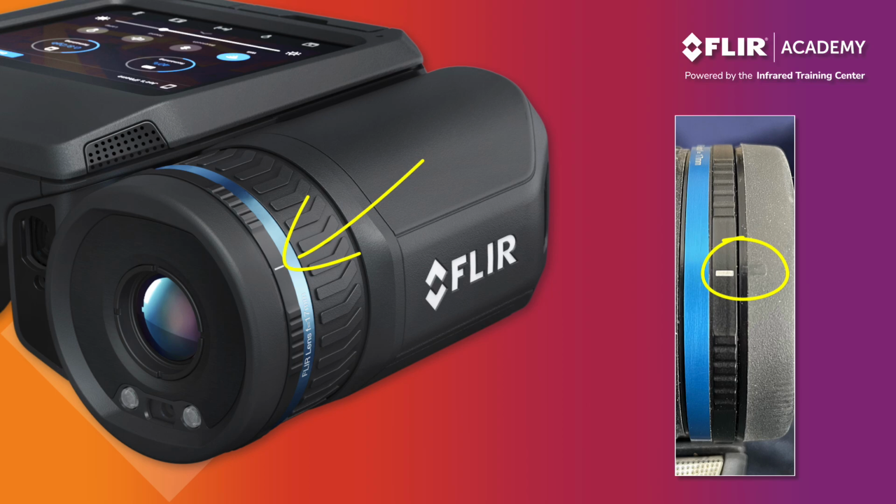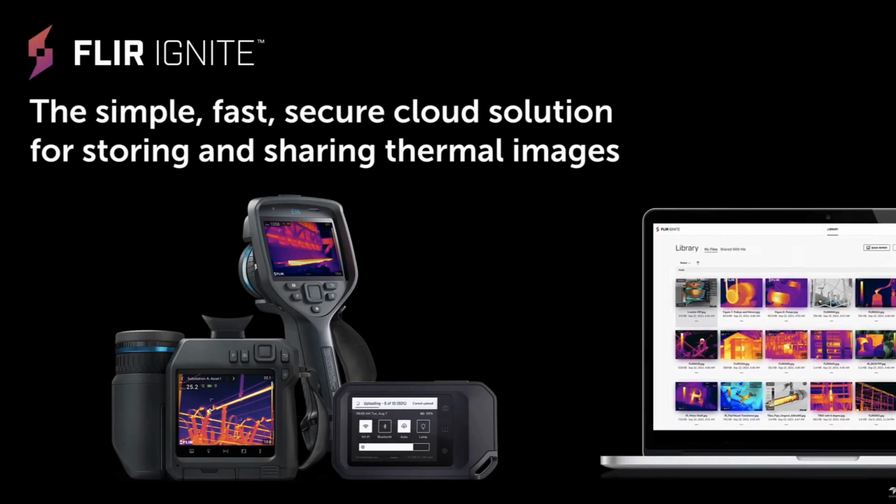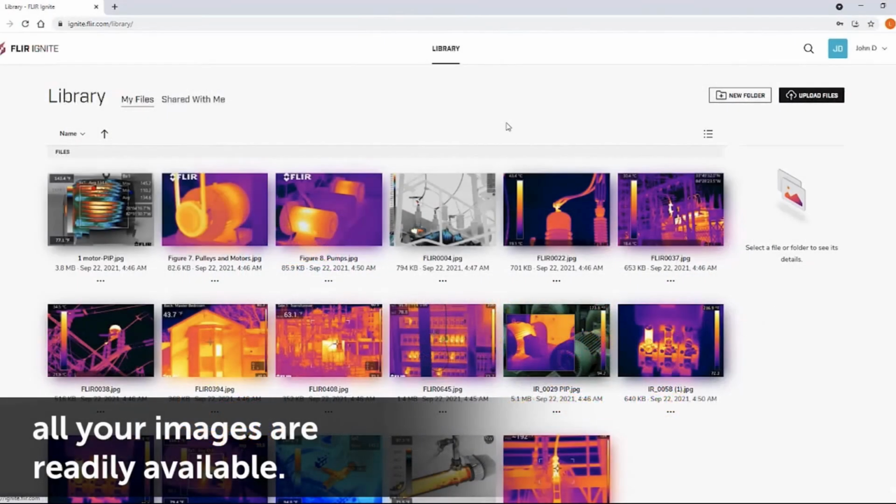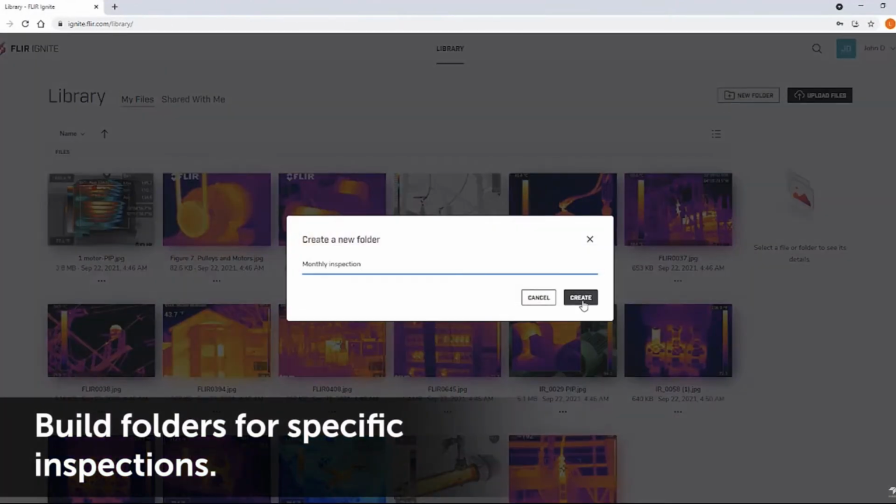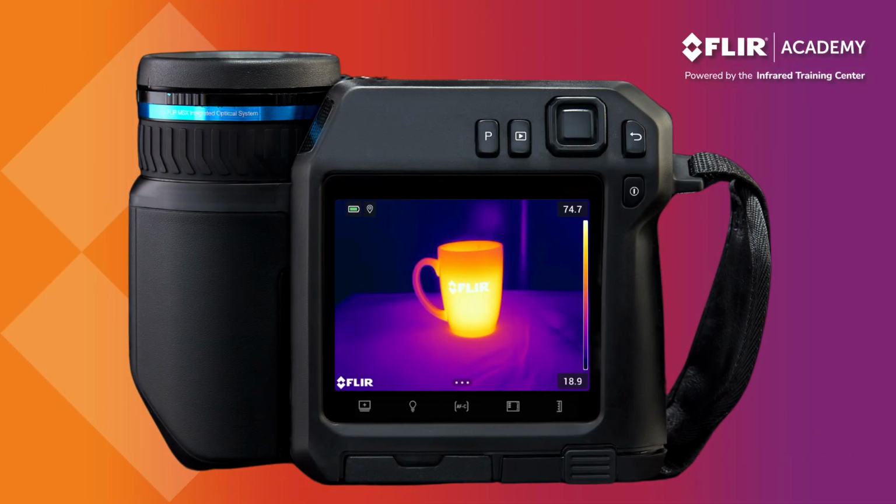The FLIR T-Series also works with FLIR Ignite, a cloud-based data management system that automatically syncs your saved images. This allows you to view and edit saved photos, as well as generate inspection reports from any device using your Ignite account. We'll have more on Ignite a little bit later as well. For now, let's move on to the basics of camera operation.